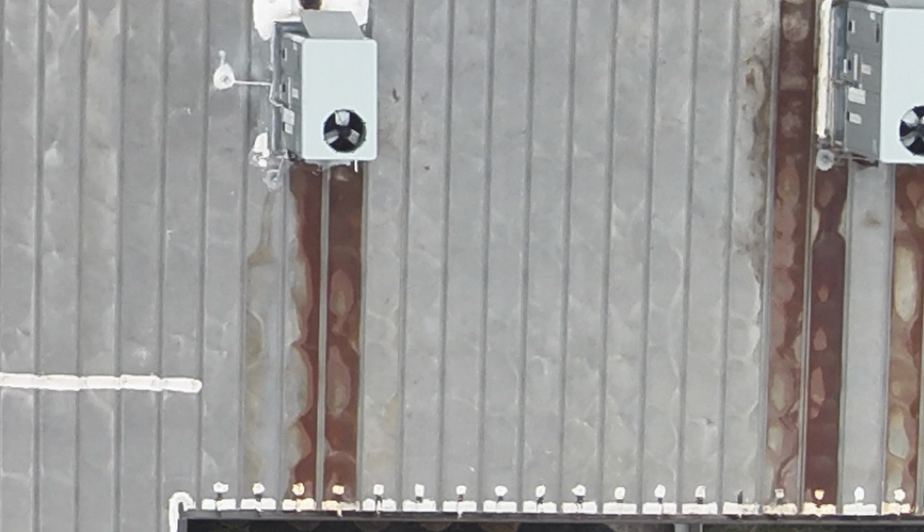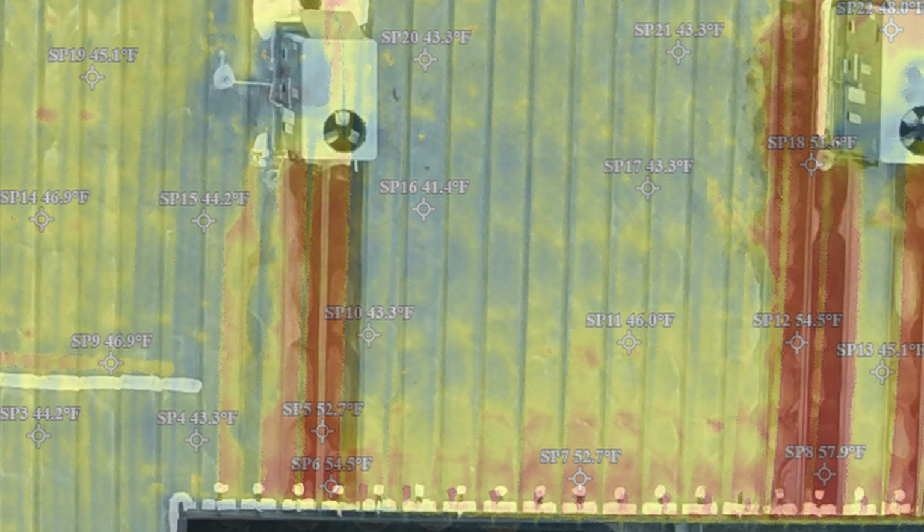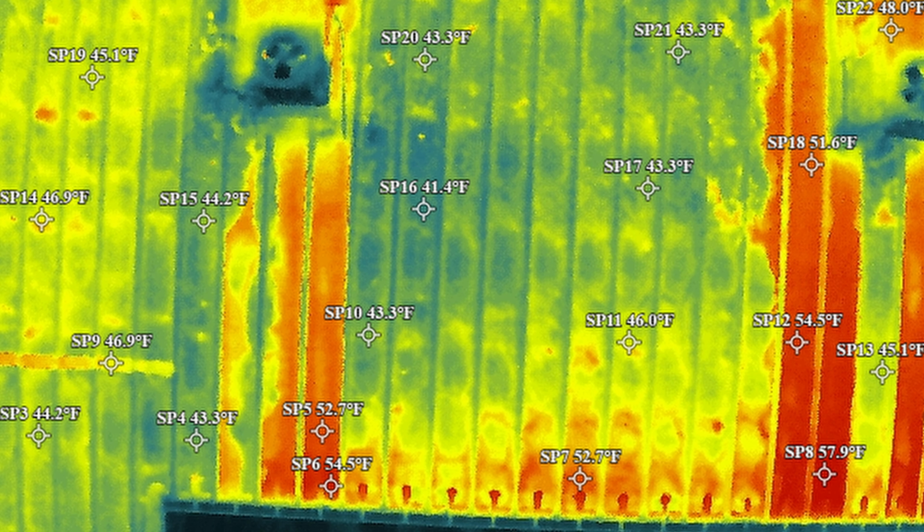And a lot of patchwork in the front, and you can see that striping patchwork on the left-hand side. And there's also patchwork underneath next to the heat unit on the left side. There's a little bit of a white circle patch job there. Let's go into the thermal version of this image.